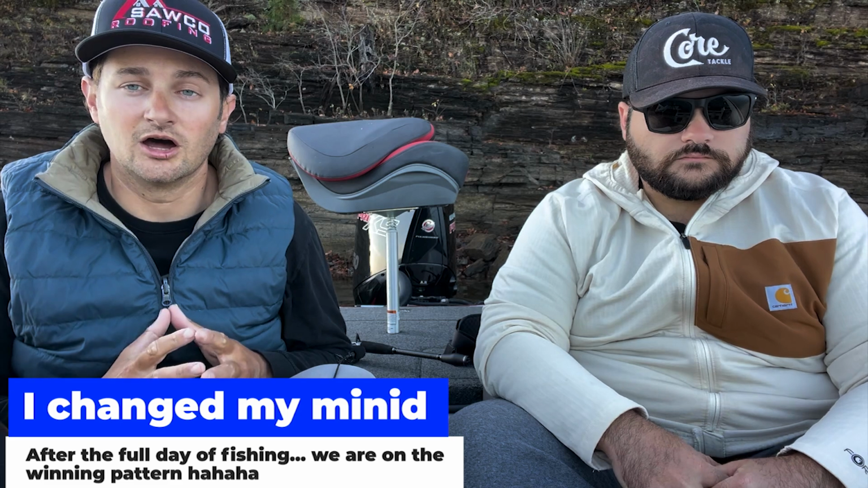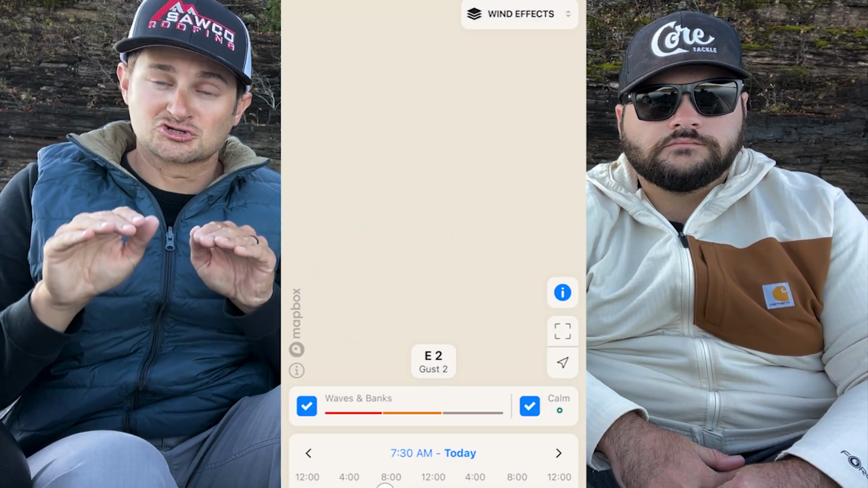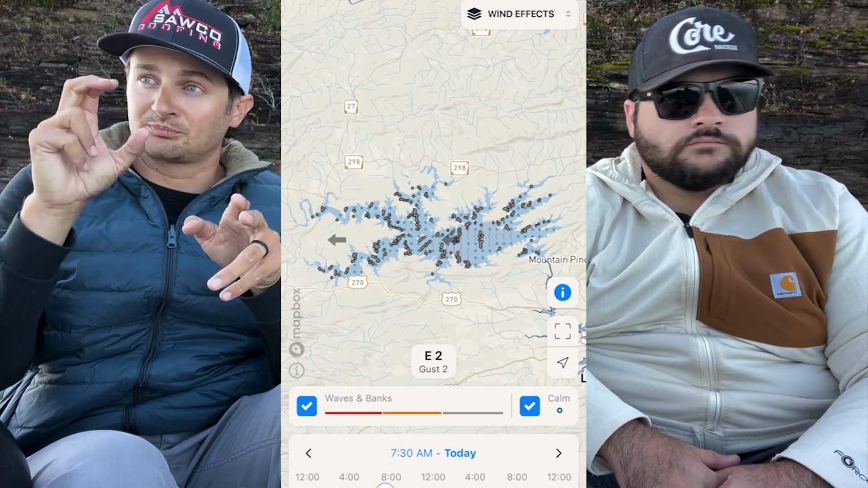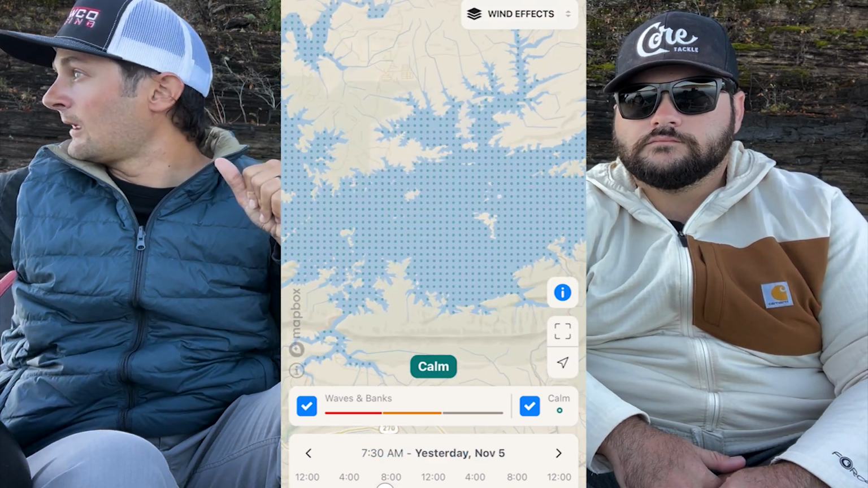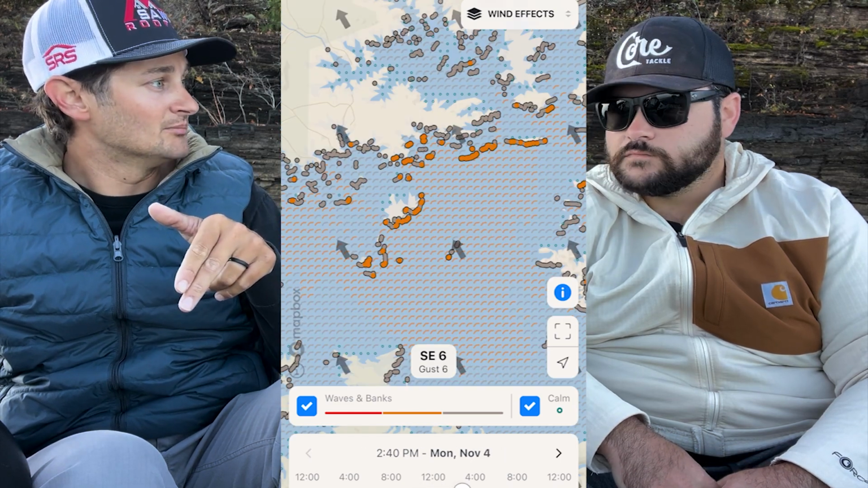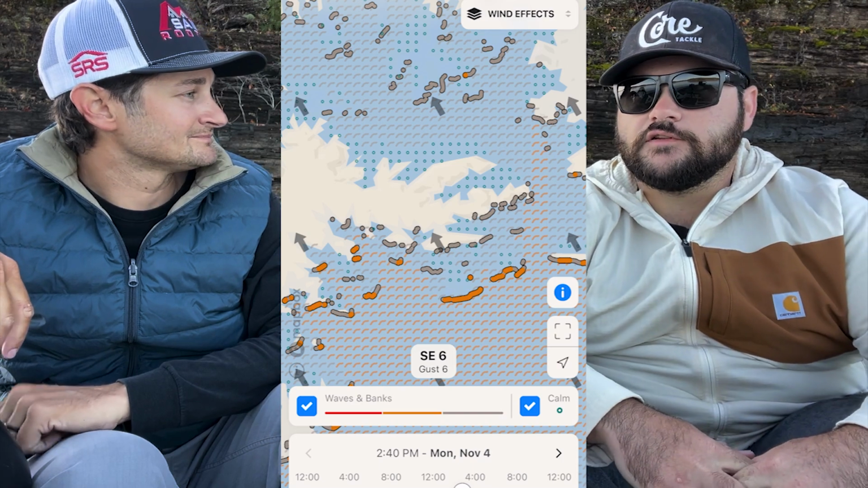There's no wind. Deep Dive app has a new wind effects feature. It's been out, but now we've added to it. It shows you the wind on the lake, and it shows you the calm areas. It's pretty cool, and that's why I'm looking at the lake now and trying to think that we're on a pattern to catch a lot of fish. It might not win. It could win maybe today, though. But we're trying to help you catch fish. Who doesn't love catching fish? Oh, yeah, I mean, that's the ultimate goal.